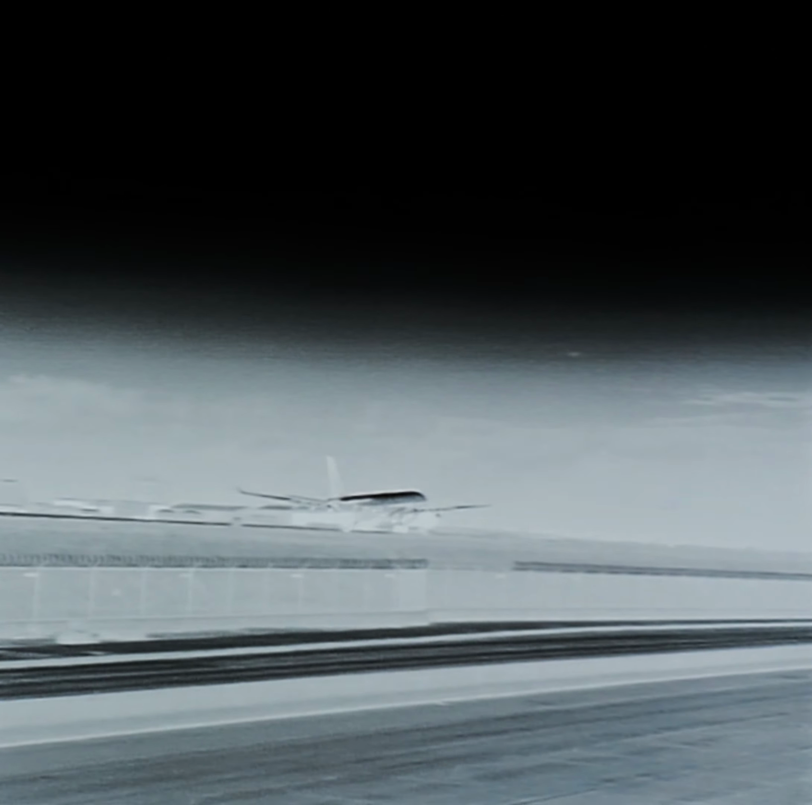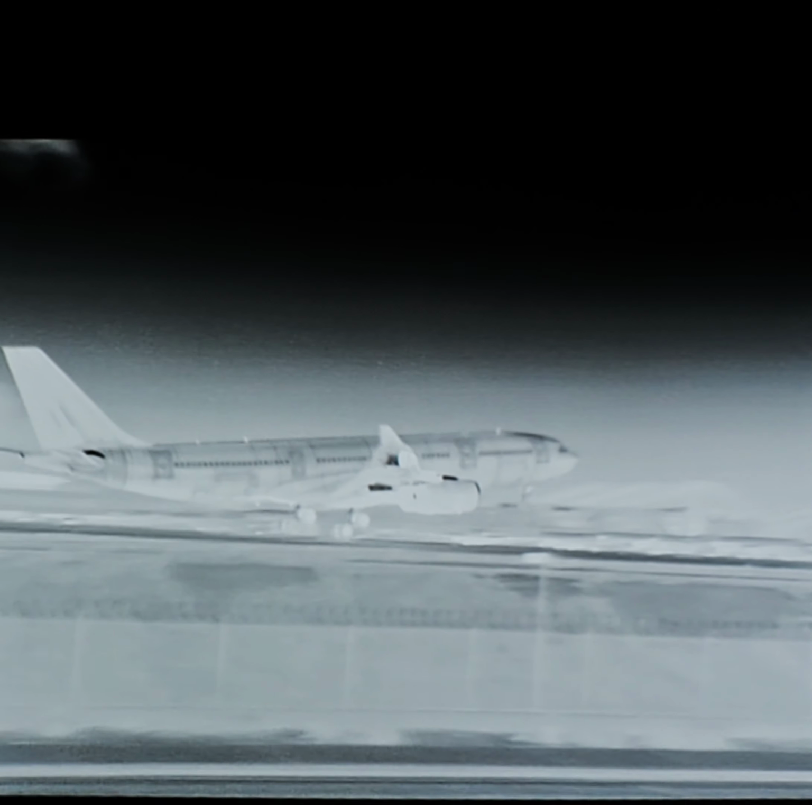Here we have an A330. This is a Delta, and you're gonna see this guy absolutely butter this landing. And as soon as the wheels hit right there, that's what I love. You just see these wheels heat up. As soon as there we go, they skid and they heat up just so quick. It just happens so fast.